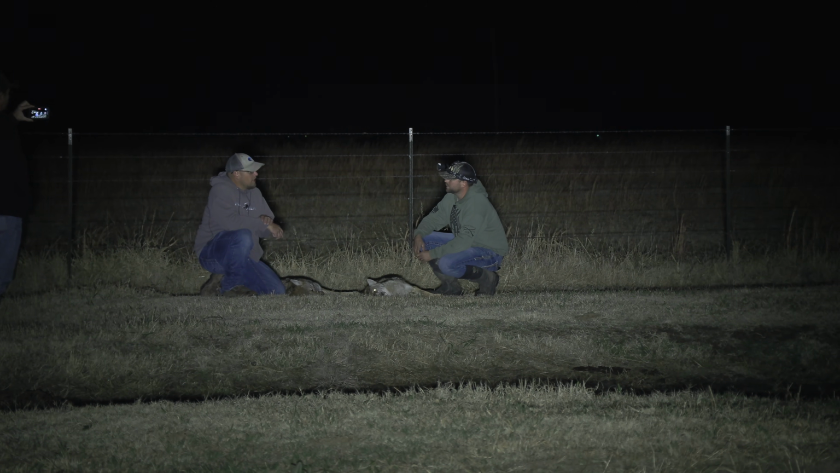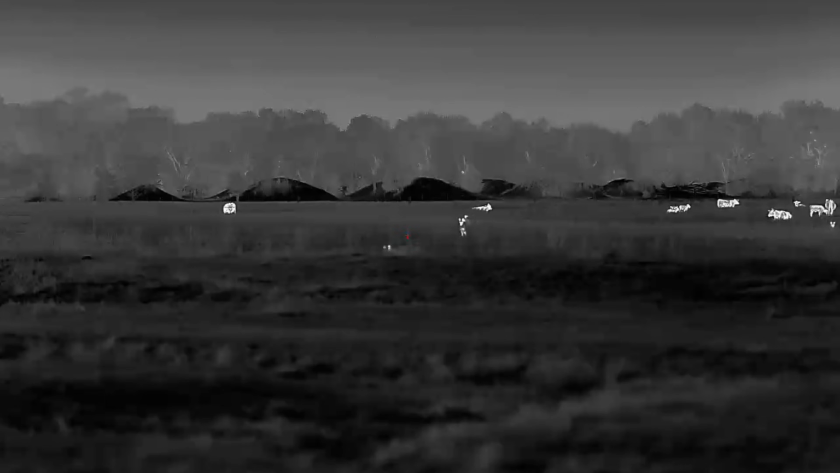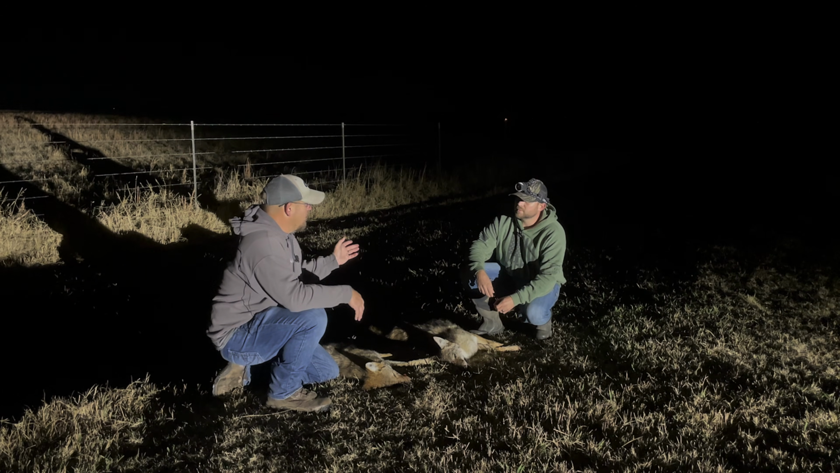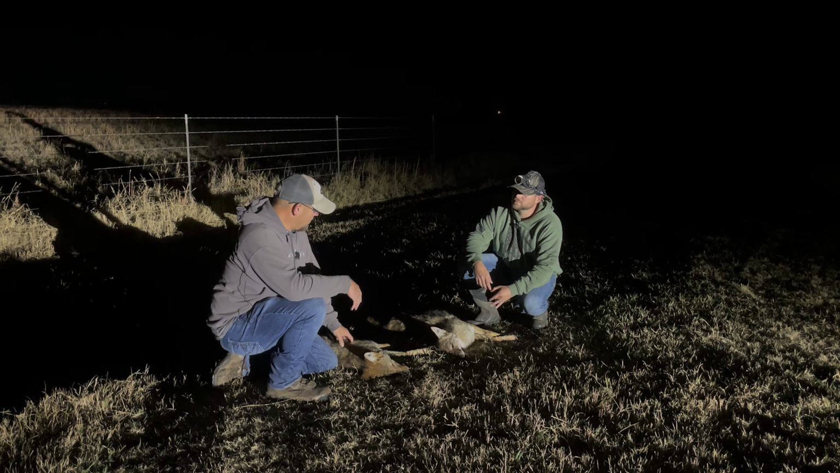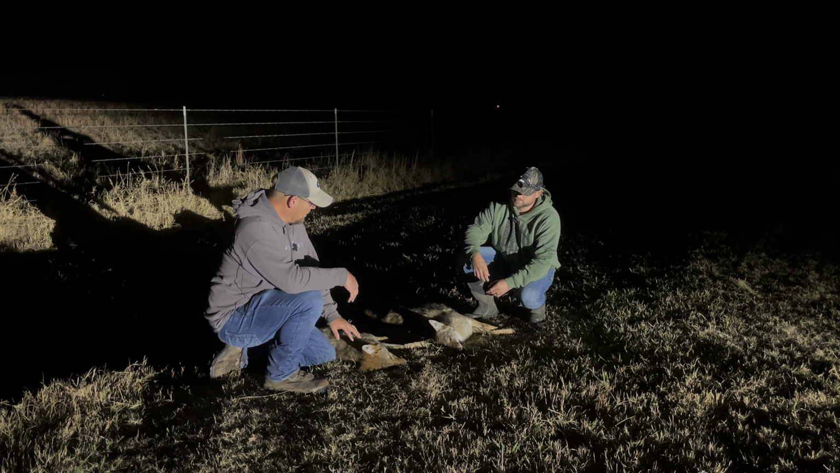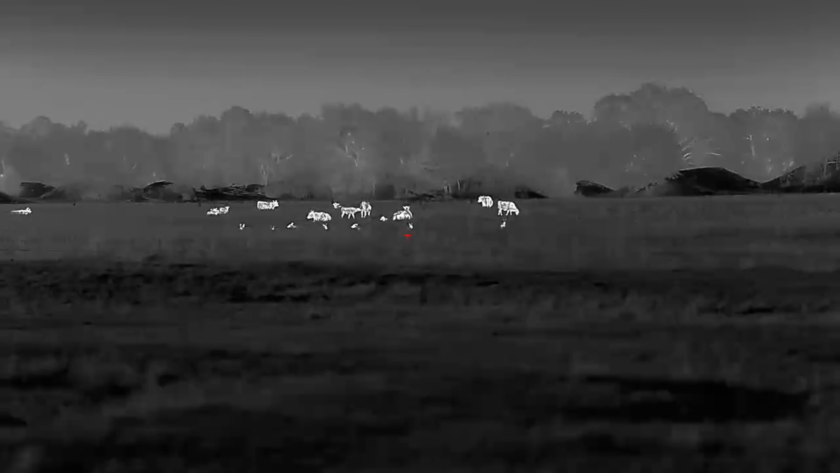Yeah. And the thing is, technology has changed a lot of things. I mean, just from the scope, that 1280 resolution thermal, we can see stuff that you couldn't see 10 years ago. But now, those kinds of tools are so effective. You can come out here and do this stuff all day long, help landowners kill coyotes, thin them out, and you don't have restrictions. They've literally had their hands tied behind their back. Absolutely. Until now, they couldn't protect their cattle.